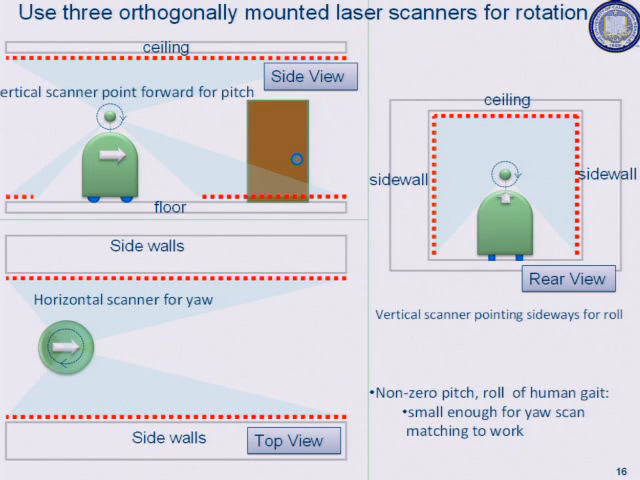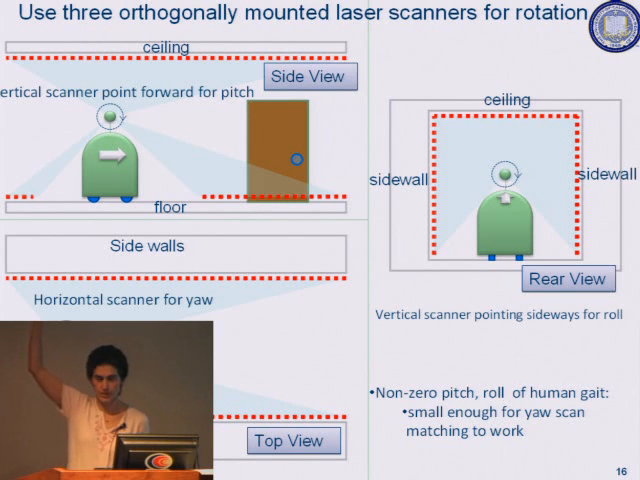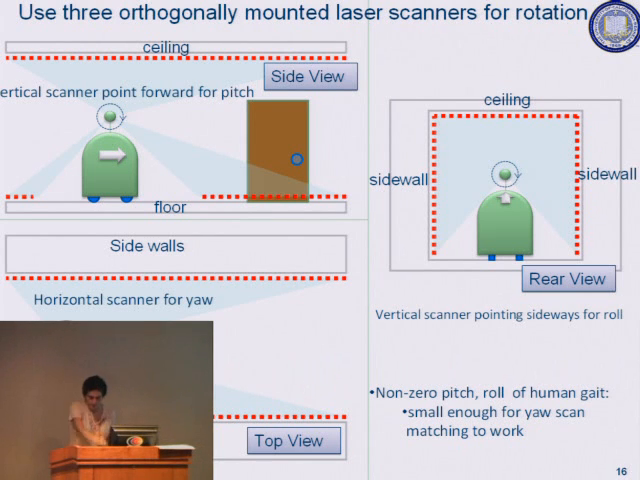Now, this picture is a side view. If I have a vertical scanner that's shown here that scans the ceiling and the floor, by matching successive scans here, I can recover X, Z, and pitch. And similarly, this is another side view. I have another vertical scanner that scans like this. By matching successive scans of this, I can estimate Y, Z, and roll. So if you look at me, the yaw scanner is horizontal like this. The pitch scanner is vertical like this. And the roll scanner is also vertical like this.